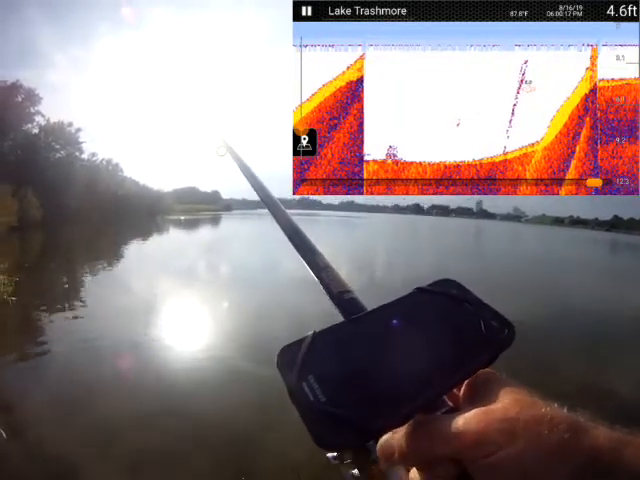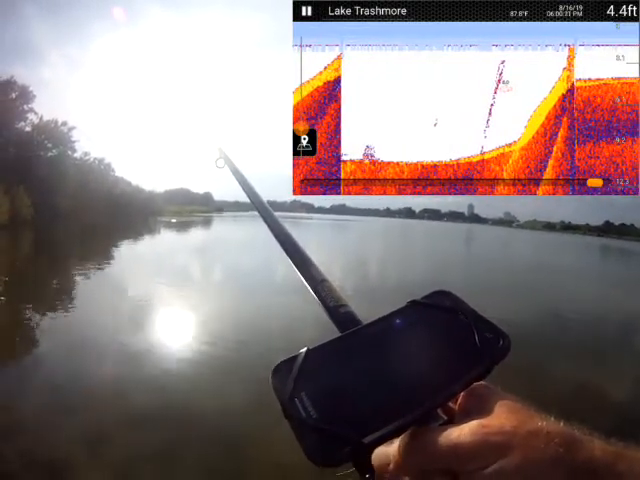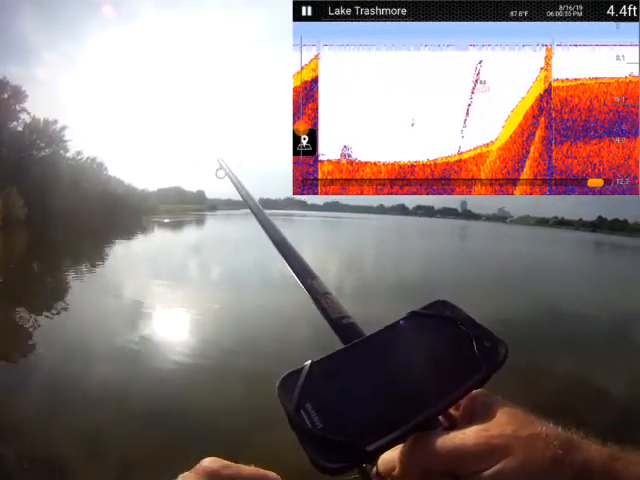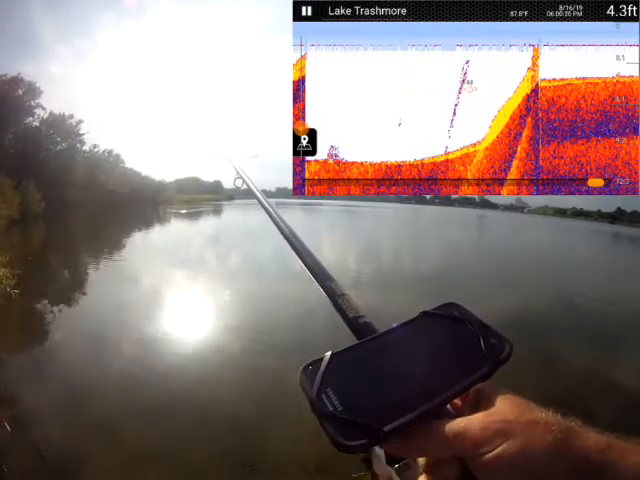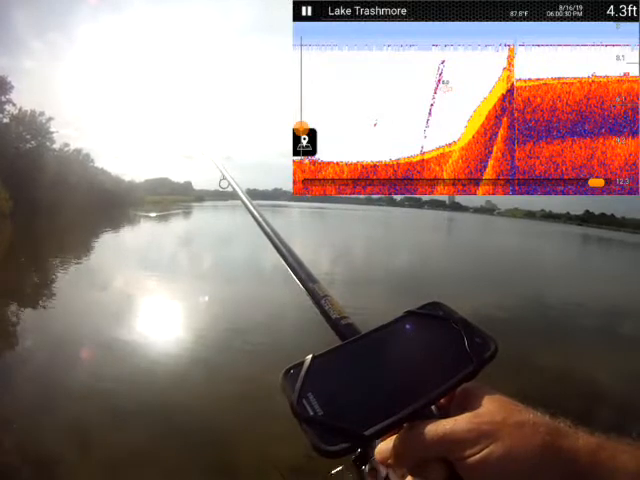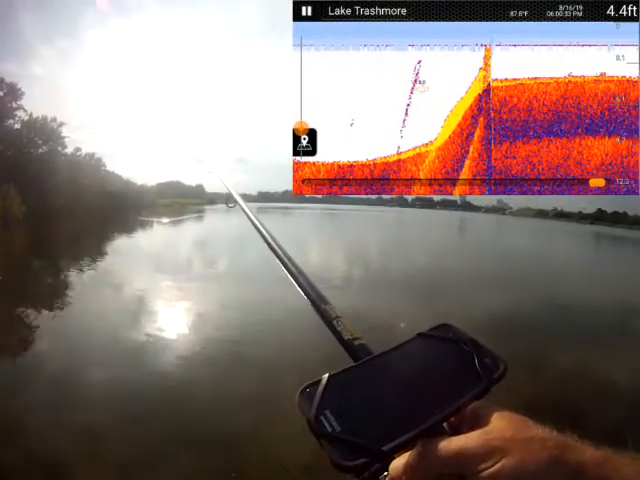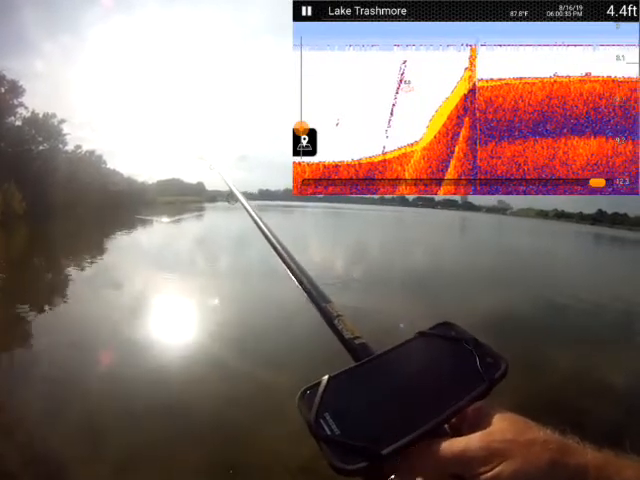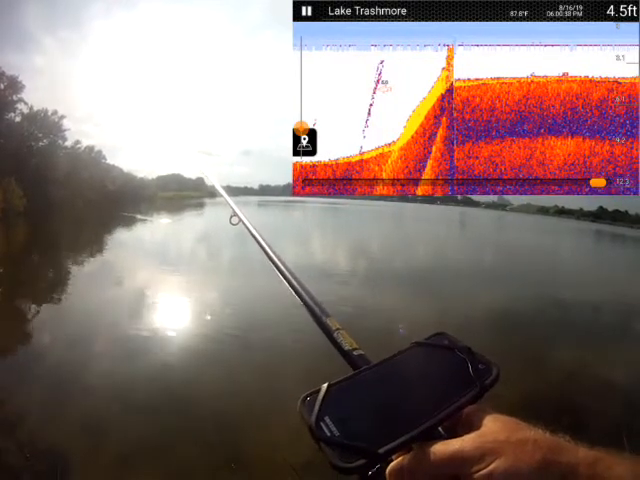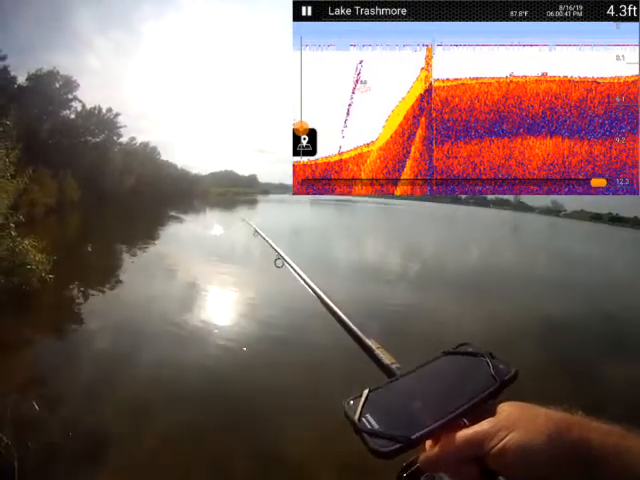Whoa. Very shallow in this corner. I'm going to have to give it up. One more cast. No, I'm going to stop it.